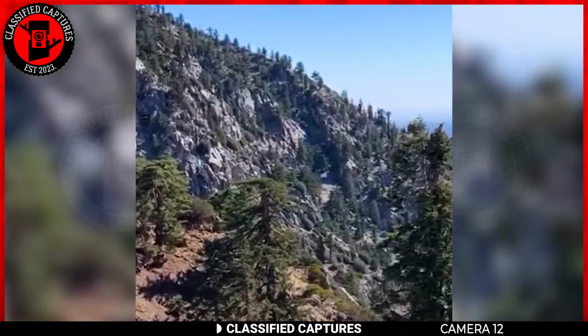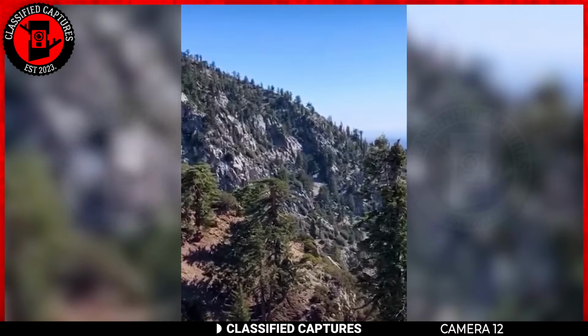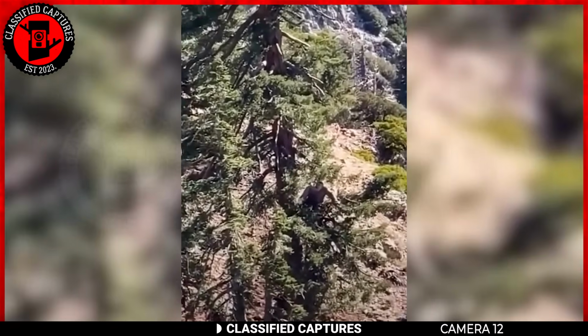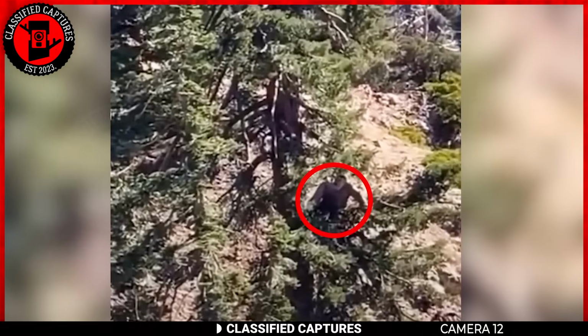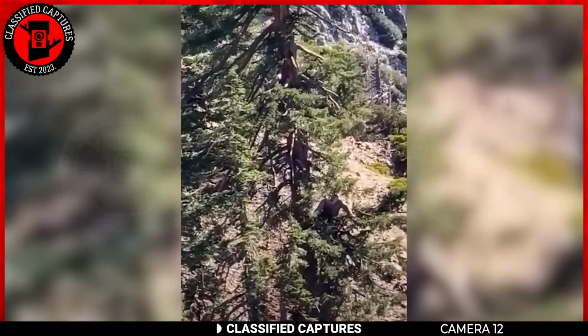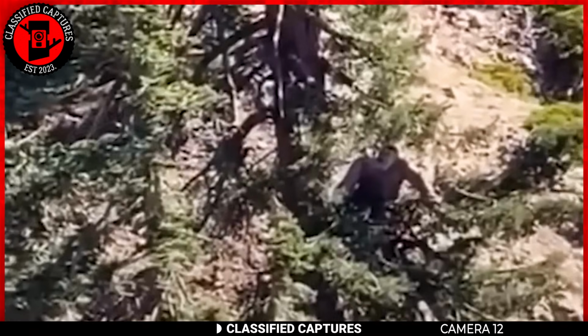Deep in the rugged mountains, two adventurous hikers embark on a quest to soak in the beauty of nature. As they roamed through the wilderness, their eyes were drawn to an unexpected sight. There, on the slope of a distant mountain, nestled beneath the protective canopy of a towering tree, a mysterious figure came into view.